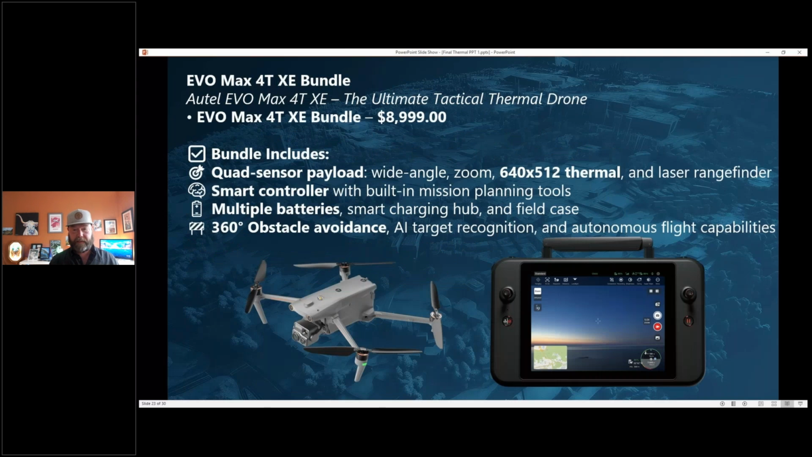And I do want to say that the portability is huge. I have a law enforcement agency in the Austin area that wants to get more of these because of the portability. They can't fit these big drones in their squad cars. So that's a good example. Or if you're a hunter and you've got enough stuff going out there, fit it in a backpack.